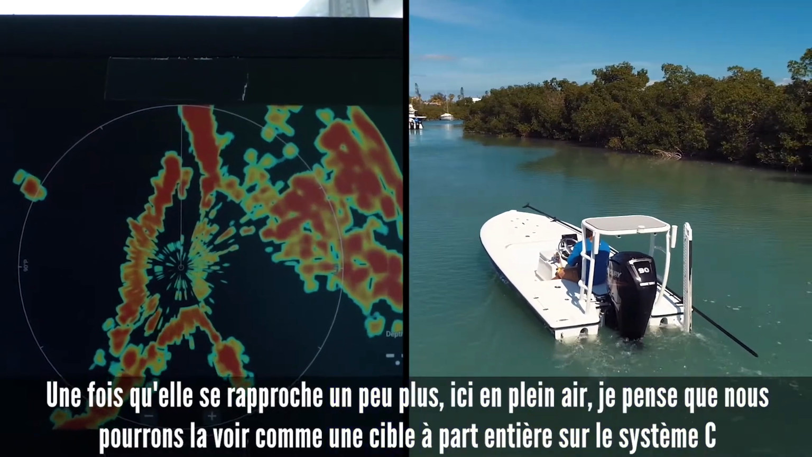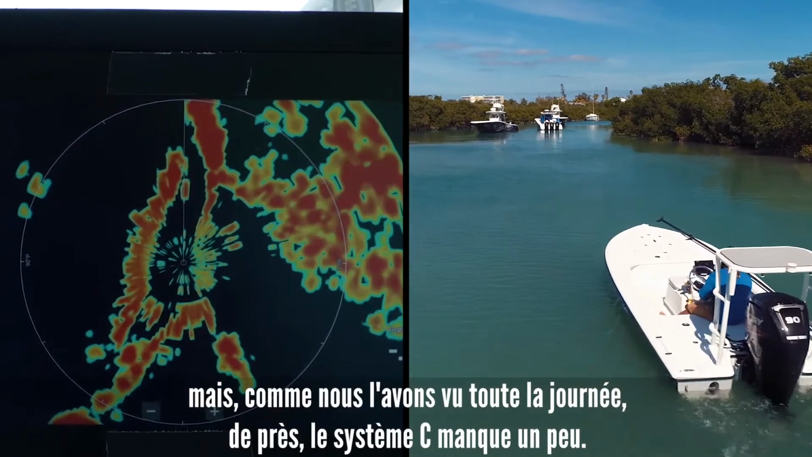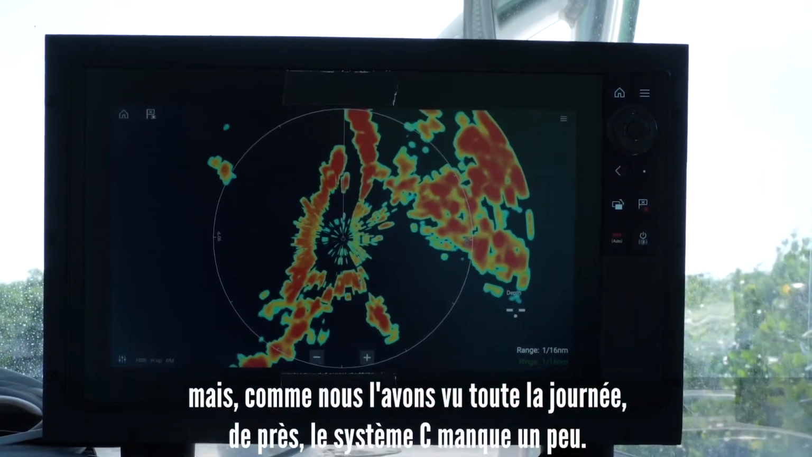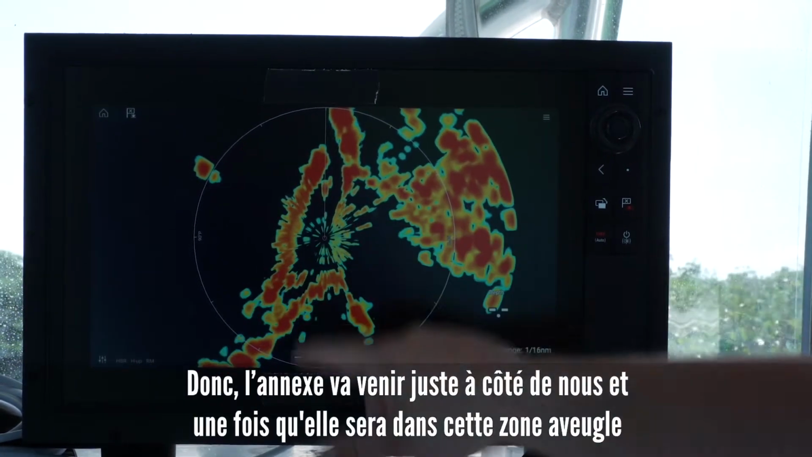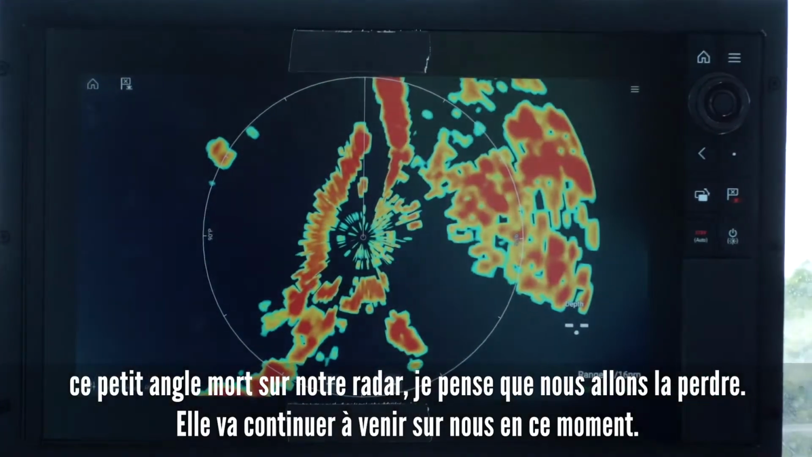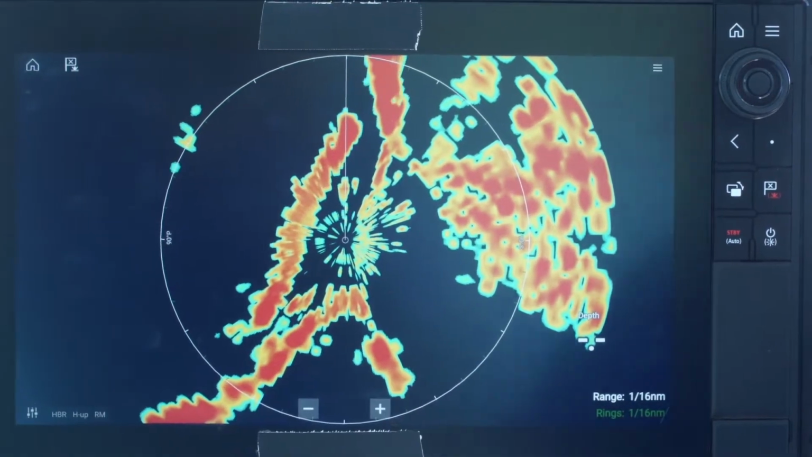So System C is giving us some target separation in these close quarters, but like we've been seeing all day, up close, System C's just been lacking a little bit. So he's going to come right up next to us, and once he gets in this main bang area, this little blind spot on our radar, I think we're going to lose him. He's going to keep coming up here on us right now.